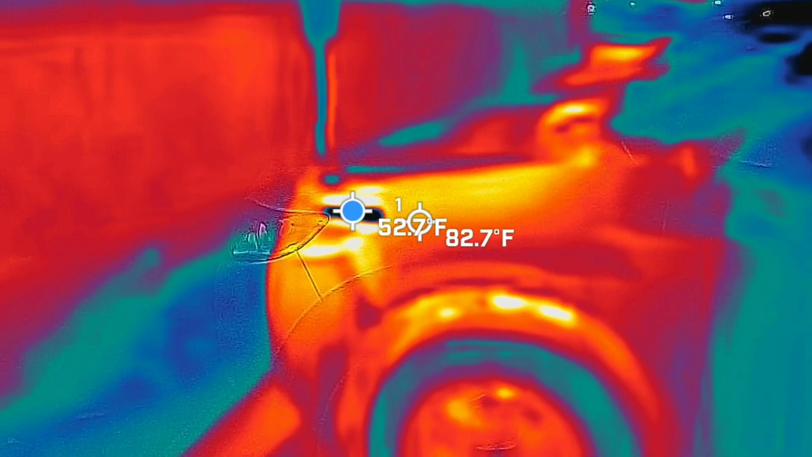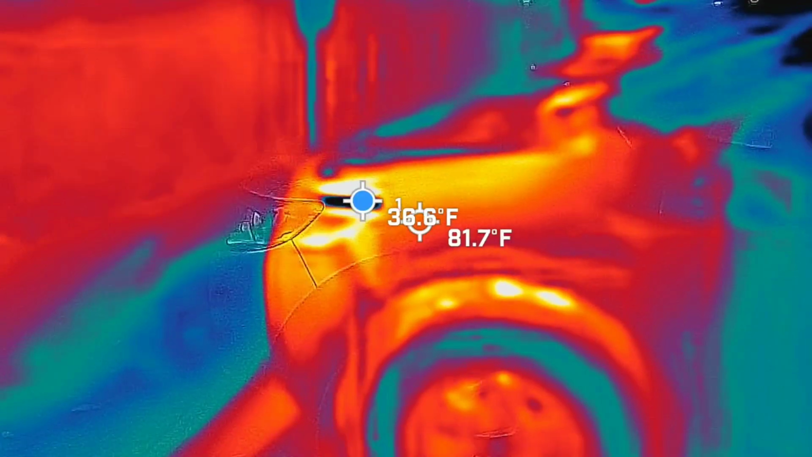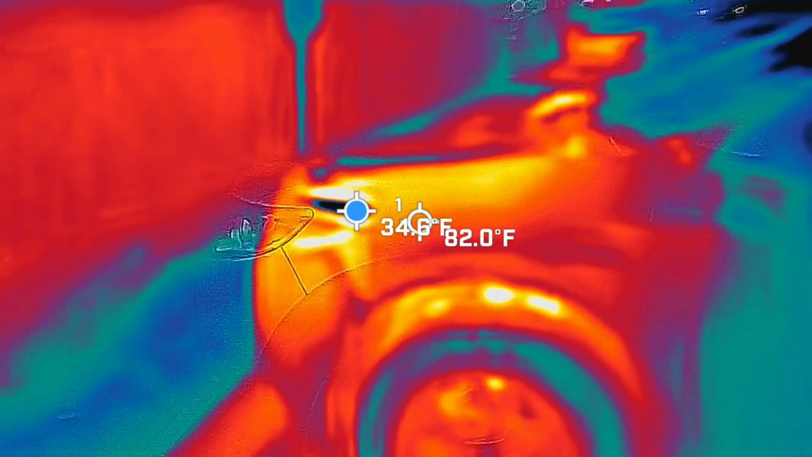Why this car would be so much cooler than all the others. 32 degrees, 35, 29. That's a huge drop. 25. Are you recording? Yes. Now it's going up to 55. Now it's back down to in the 20s. 26.